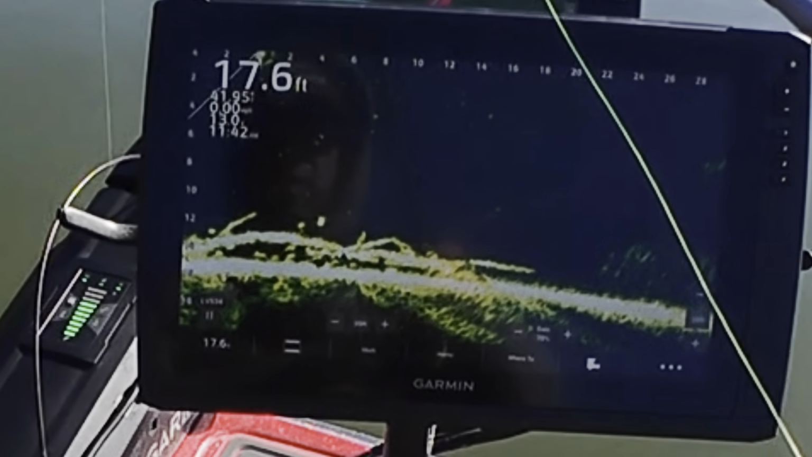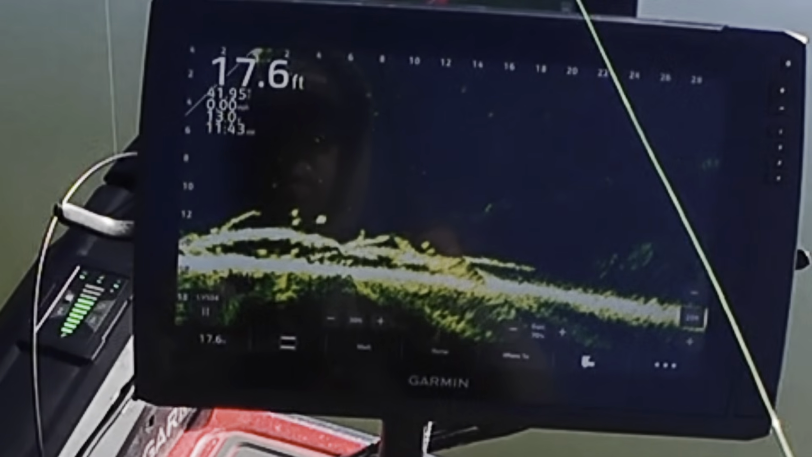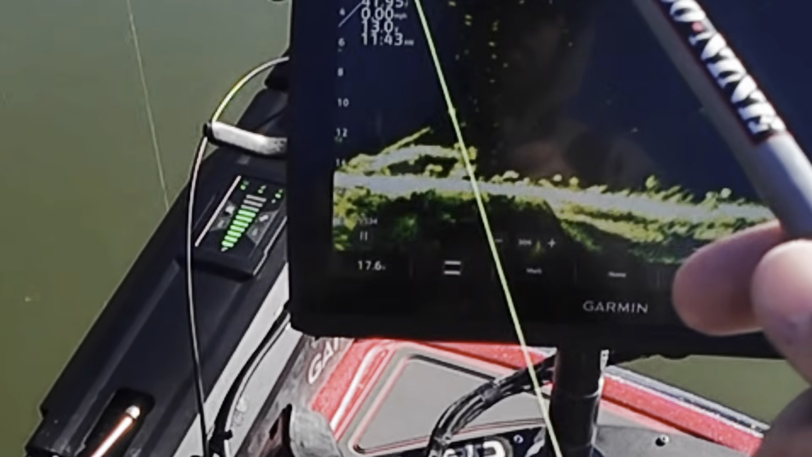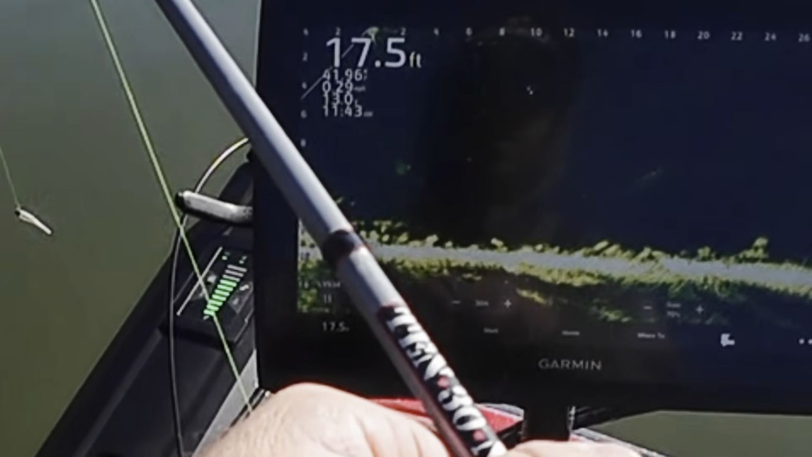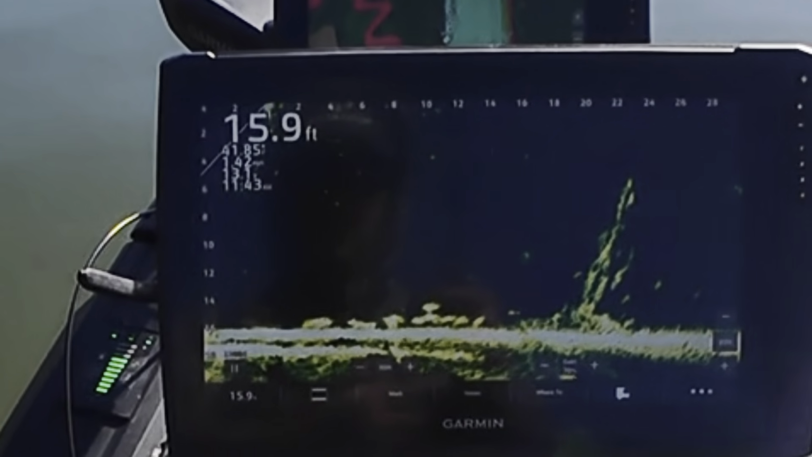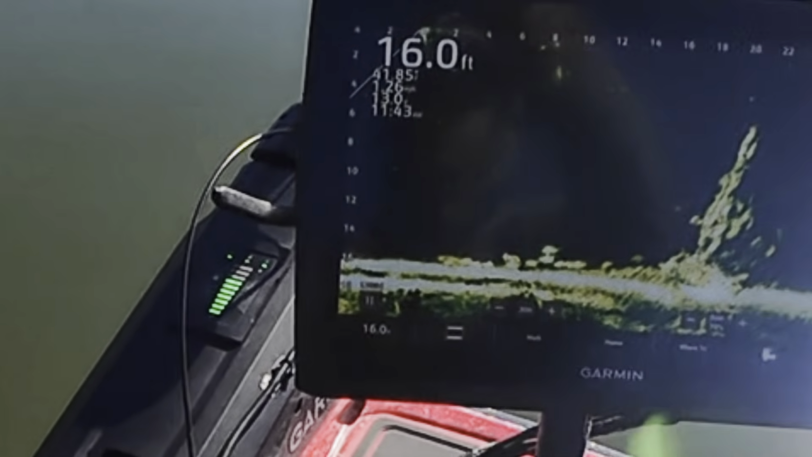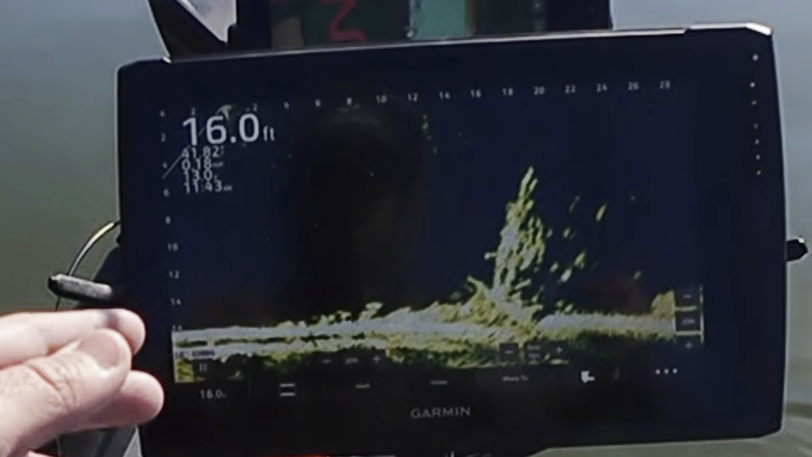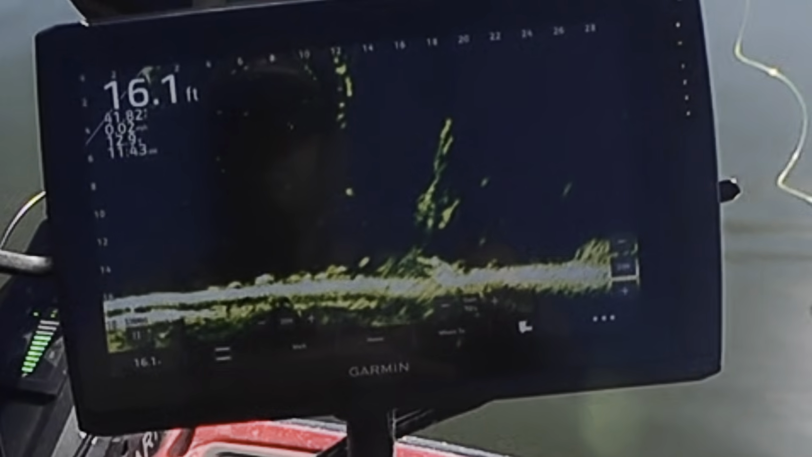They're definitely interested. I've got four or five coming up through that tree right there, but they're not very big, so let's keep on moving down and hopefully stumble across some bigger ones. Might be some right there. Pitch it out. I was about 14 foot out, and I'm just going to let it pendulum right across the top of them back to me.